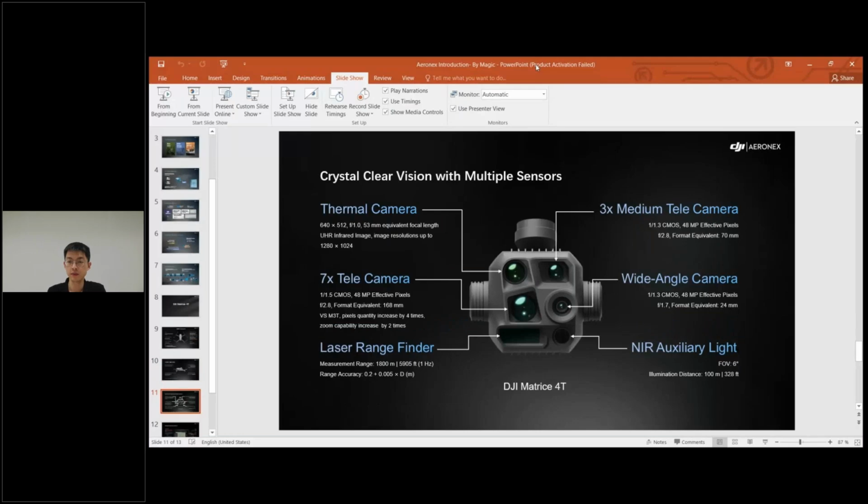And next, let's have a look at one of the most powerful aspects of the DJI Matrice 4T, and it is its multi-sensor imaging system. As you can see from these slides, first of all, it's equipped with a high-resolution thermal camera, 640 by 512, which gives very good night vision performance. And it's also equipped with 3 RGB sensors, all 48 megapixels.